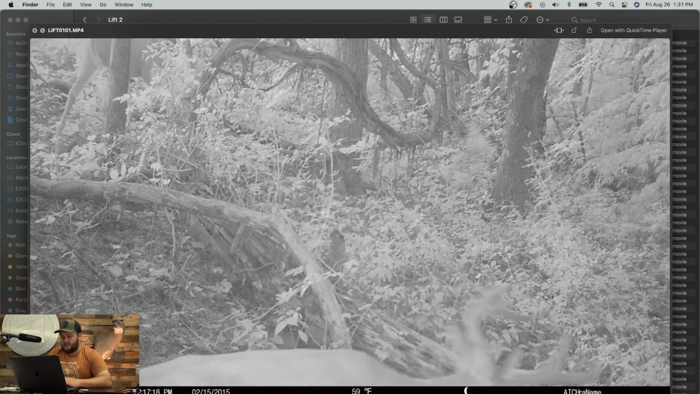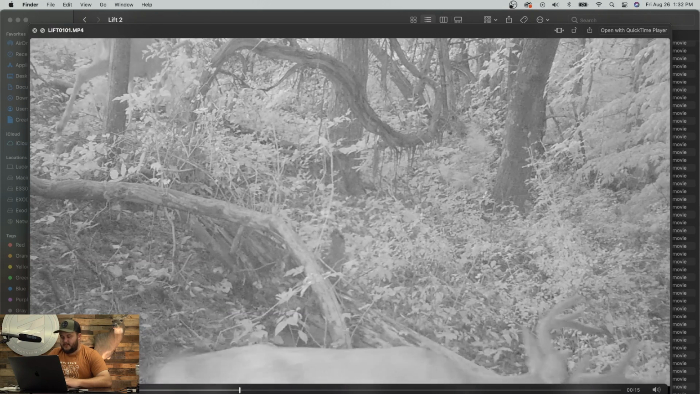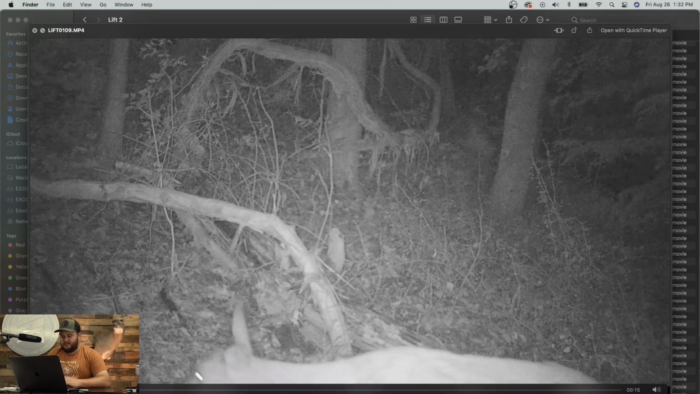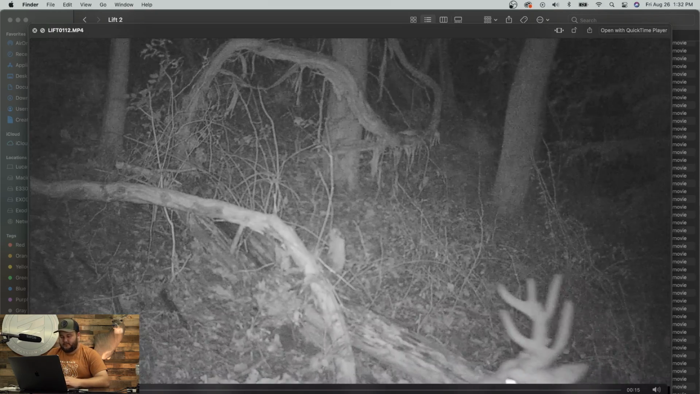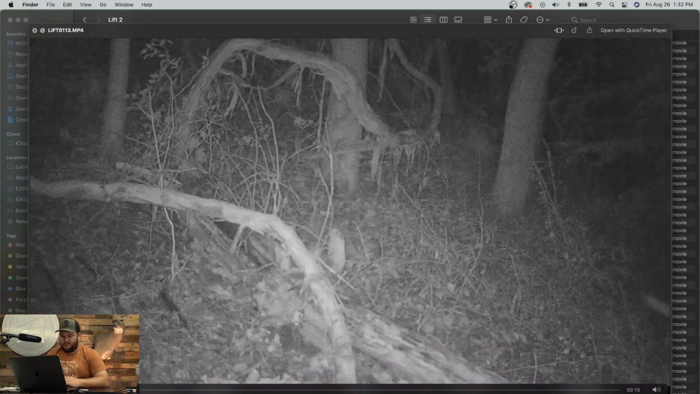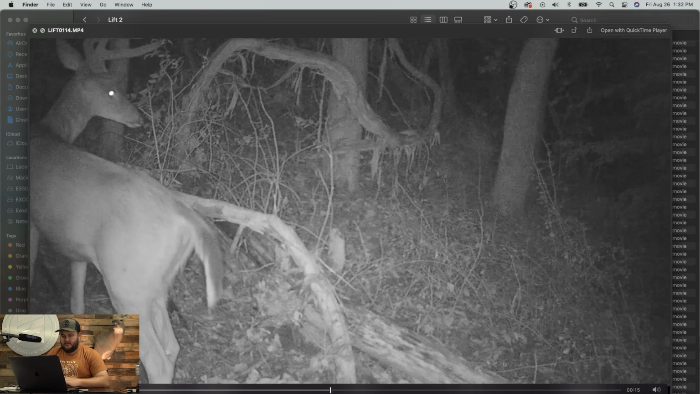Alright, so there's the goofy one up top, and that's just a 7-point, looks like. Stagger brow tines again. There he is again. I gotta come up with a good name for him. Seems like he's around a lot. Different 8-point. Another different 8-point. Just a nice 2.5-year-old. There's that 7. Alright, get out of the way.